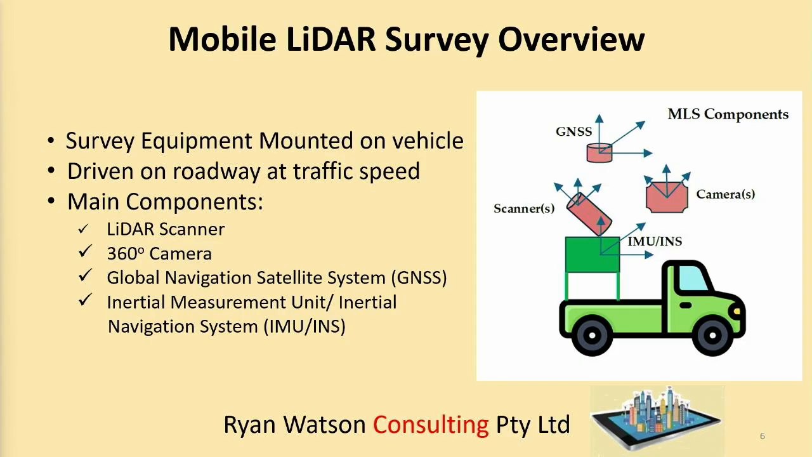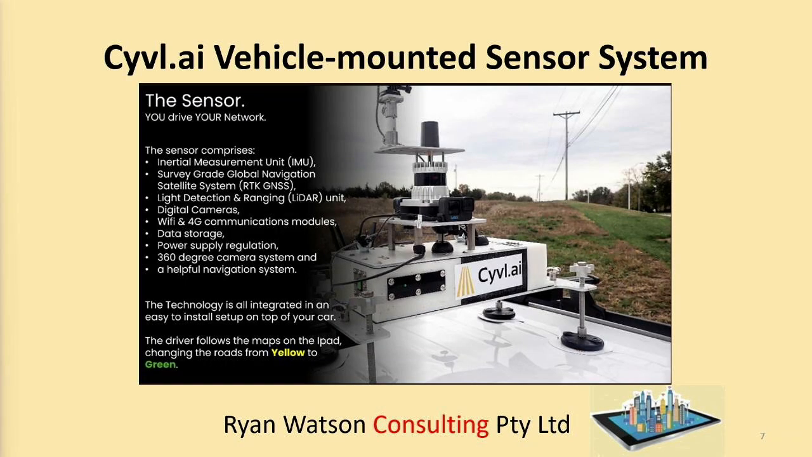The main components of the system are a LiDAR scanner, a 360-degree camera, a global navigation satellite system, and an inertial measurement unit. Those subsystems all produce data which has to be integrated. The Civil system, which our partner uses, has got an AI suite which does a certain amount of analysis, but we're taking it further with our WebGIS system. This is a photo of his system mounted on a vehicle.